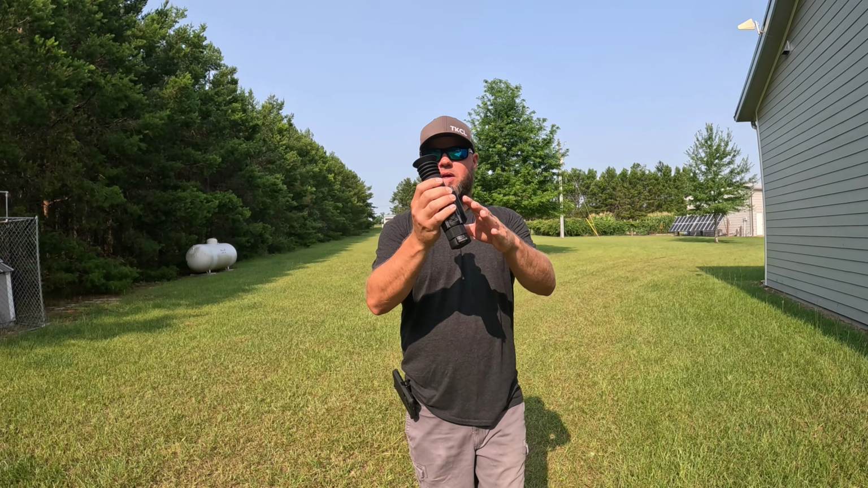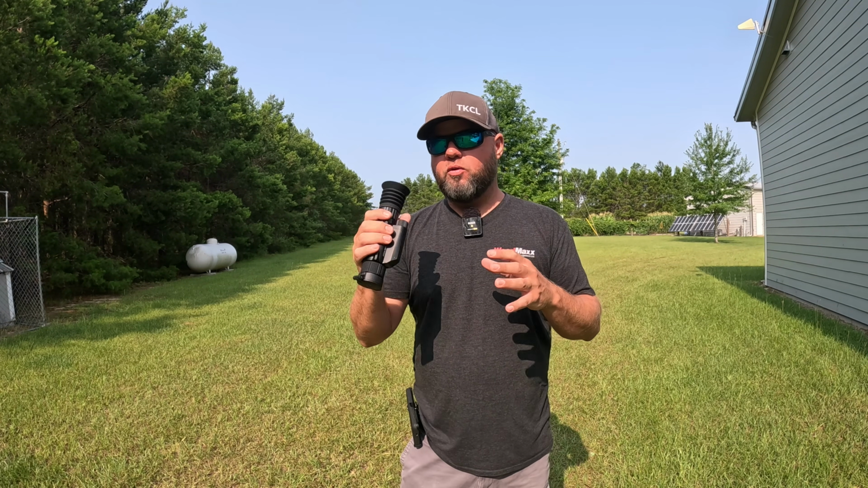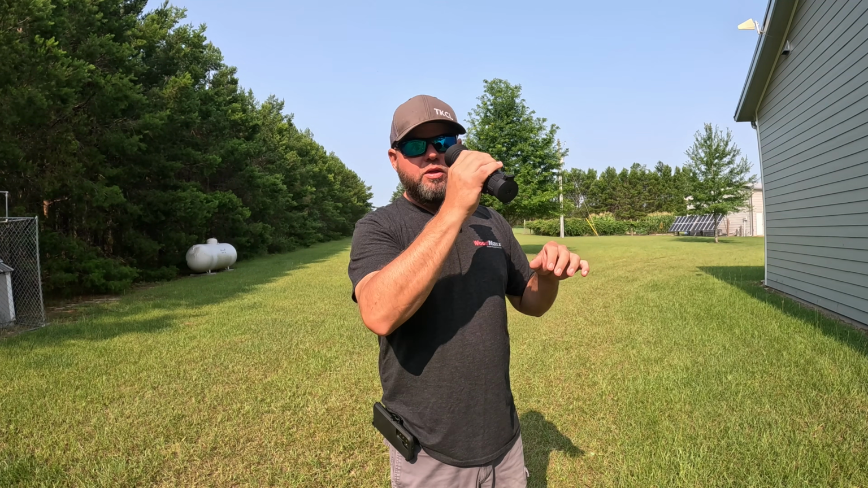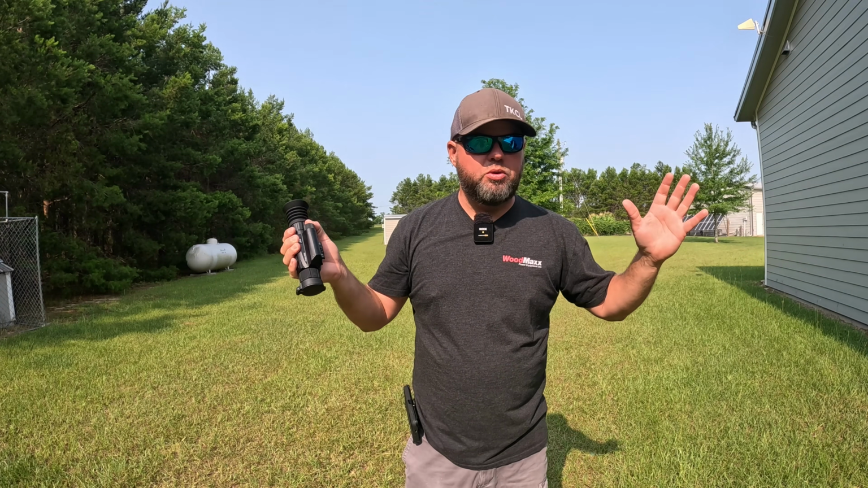My favorite things about this is how compact and lightweight it is. I found that I prefer thermals more for a monocular and looking around, especially when I'm driving around our property on a Ranger or anything like that. You obviously don't want to hang your rifle out. And if you can't afford two thermals, completely understand that.